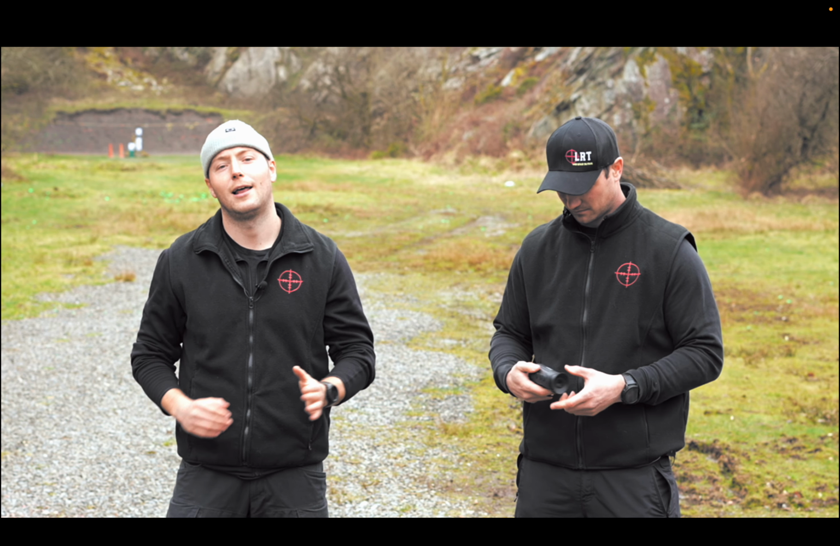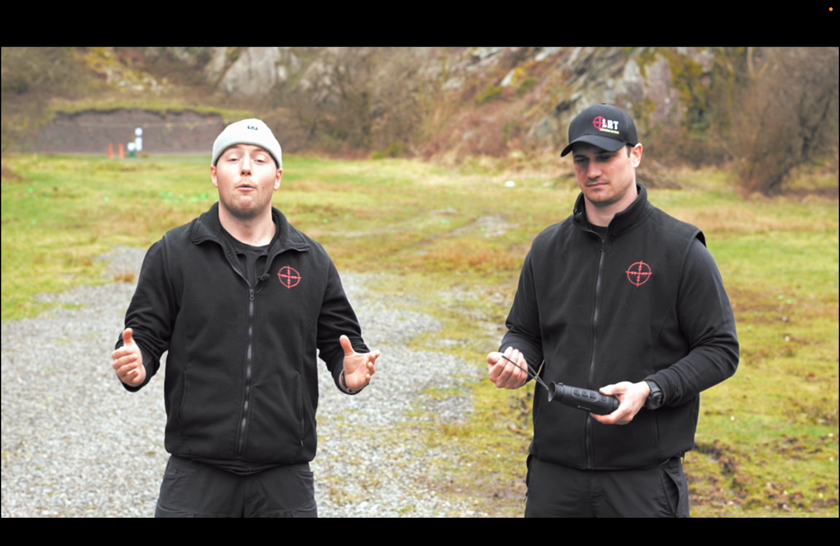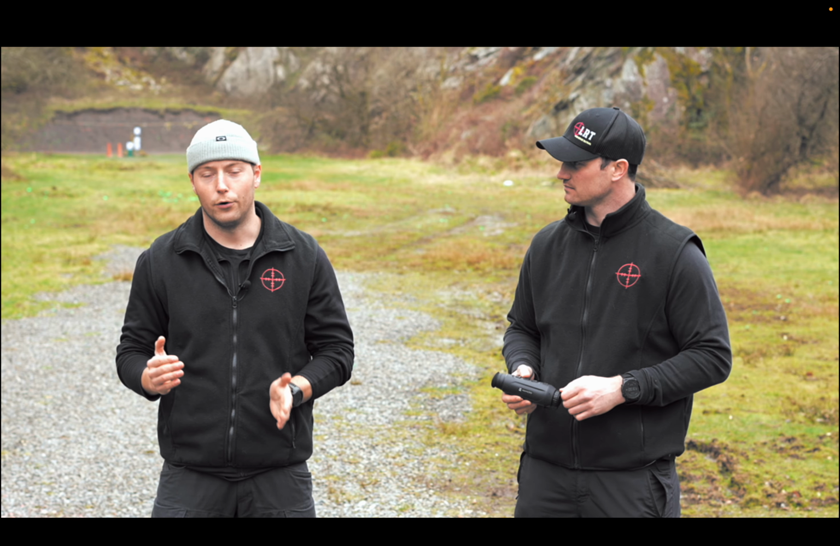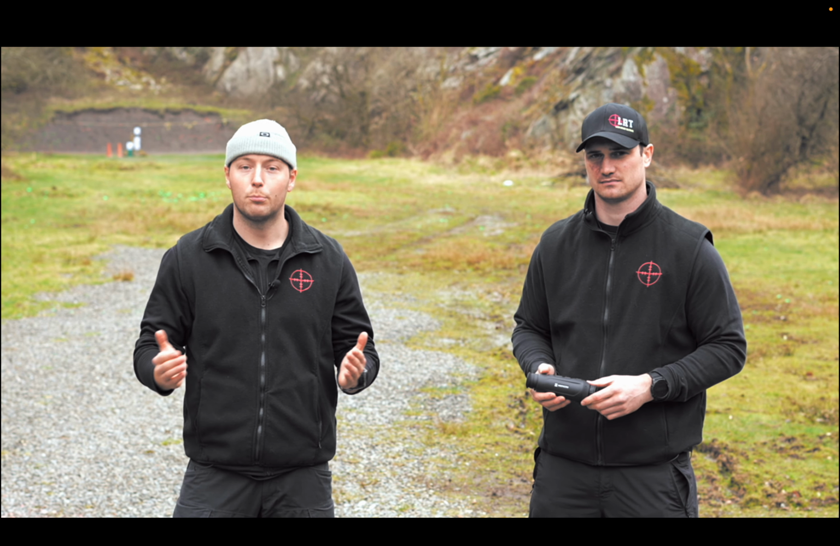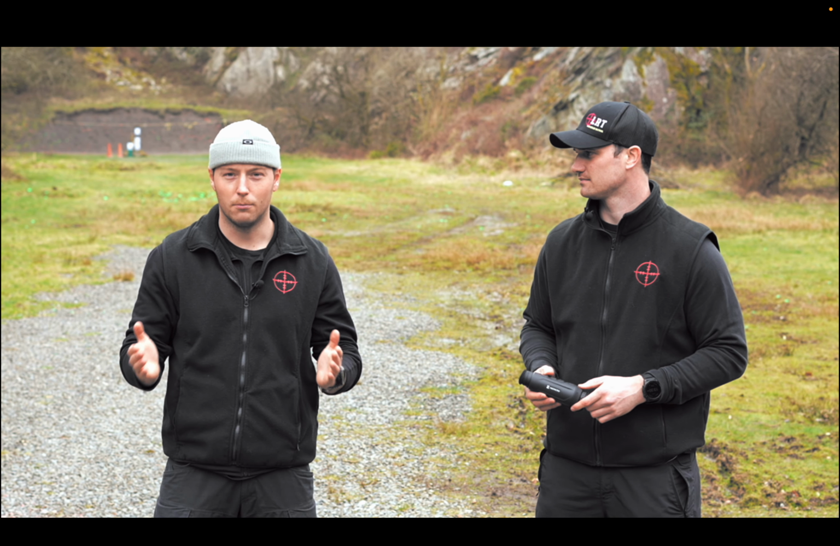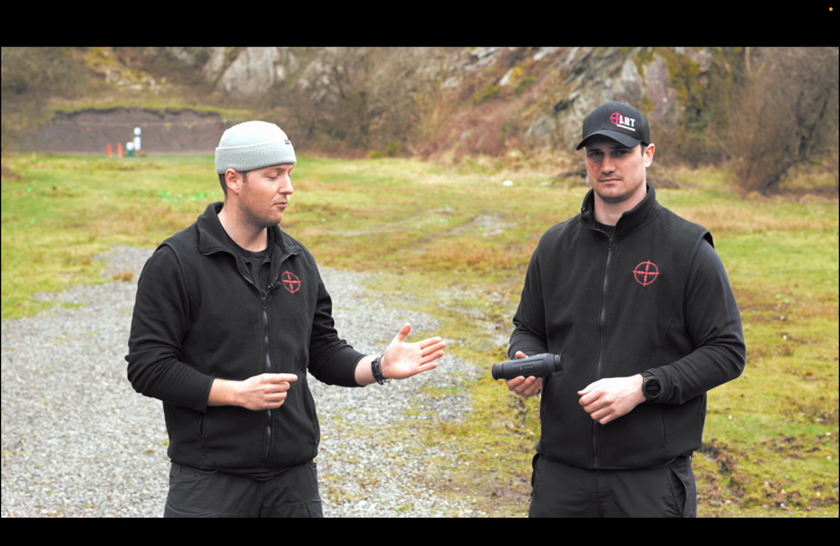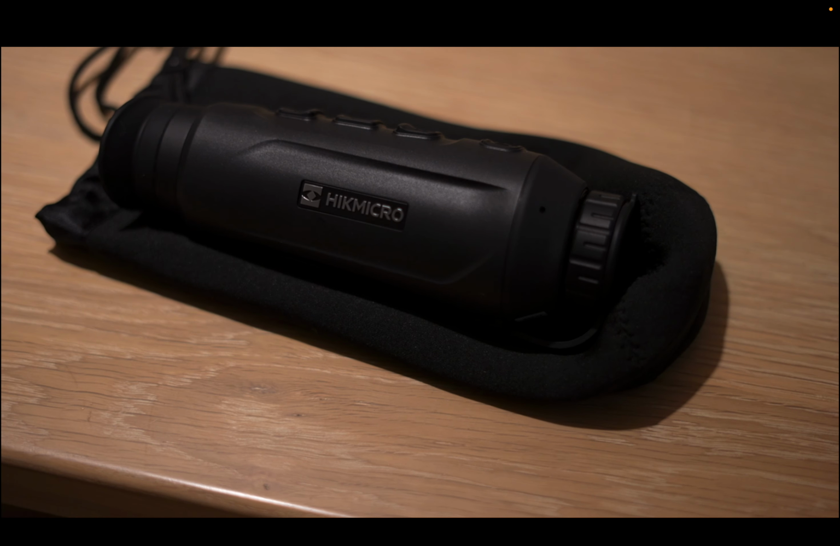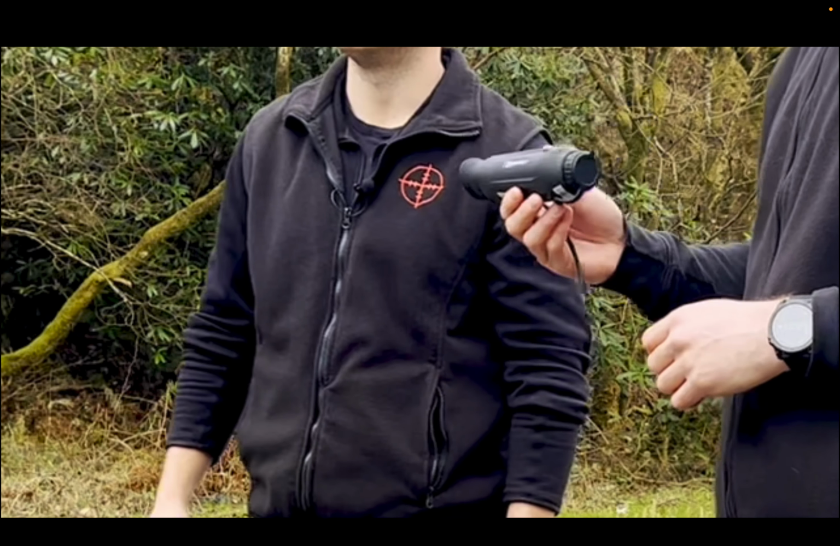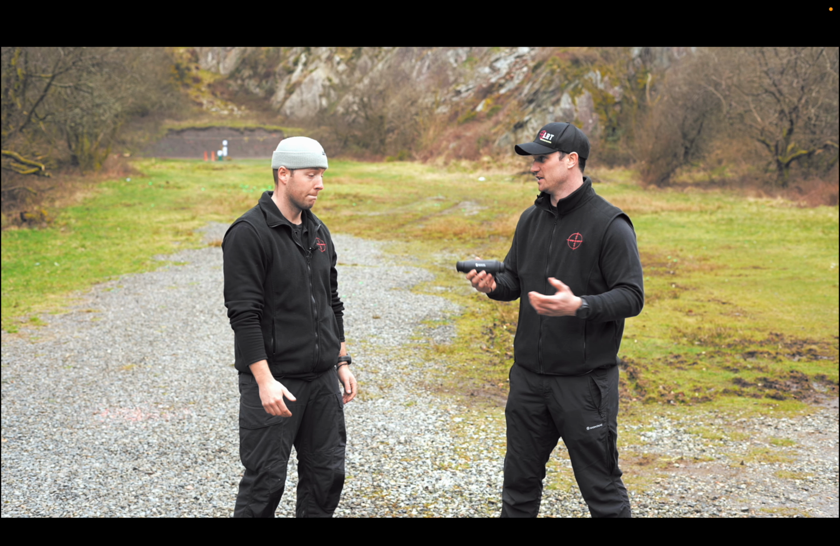This thermal monocular allows you to see heat signatures past 1,000 metres pretty easily. However, actually determining what that animal is a different story. 300 metres in, it's pretty easy to determine what it is you're looking at. Past that, it becomes a little bit more of a blob, but you can definitely tell that there's something there. This is really powerful for under £1,000. And that's the point. It's sub £1,000, and to be honest, I think it's fantastic for that price point. And that's what really stands out to me, which I think is really cool.